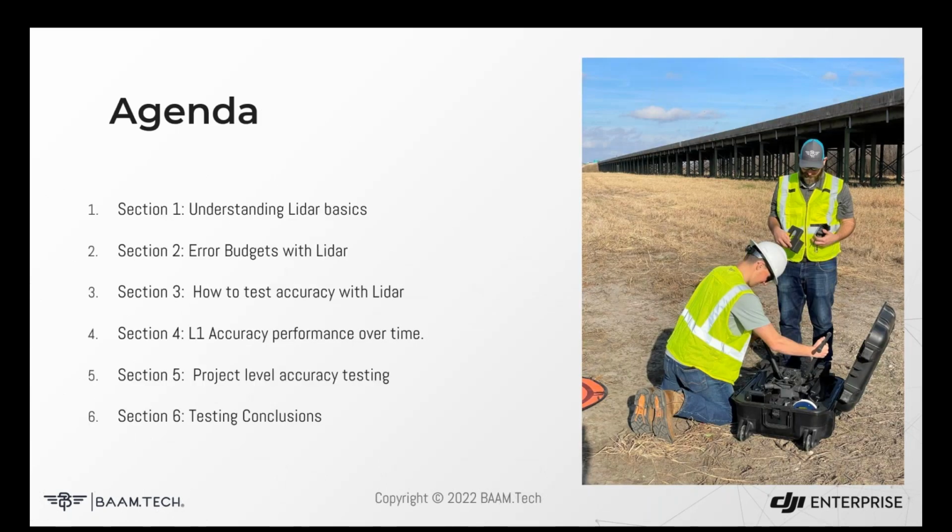So that's BAAM Tech. As part of that, every tool that we sell, we want to understand intimately, along with the use cases and the capabilities that each of those tools has. And of course, one of those is the L1. So we're going to go through a few things about LiDAR so that we can understand how to assess the quality of a system like the L1.